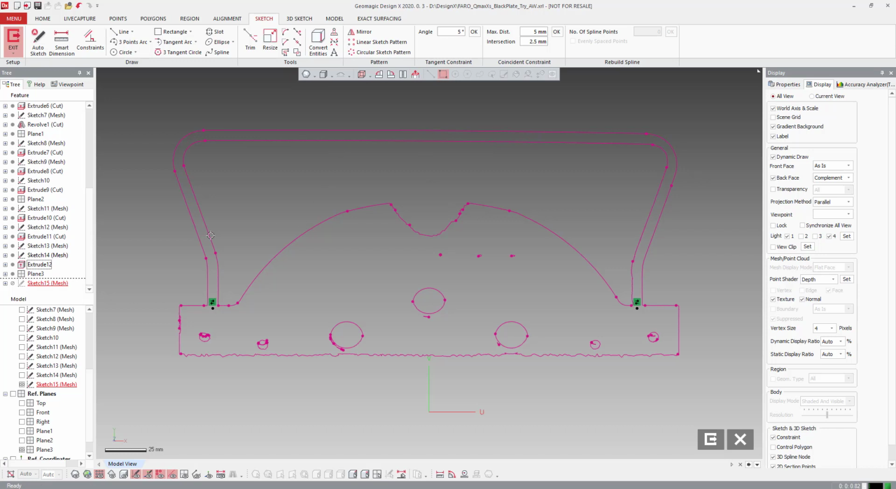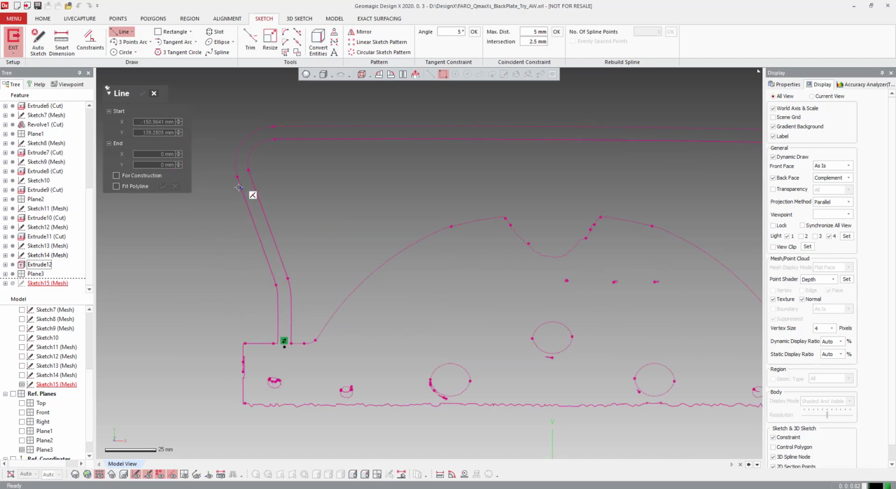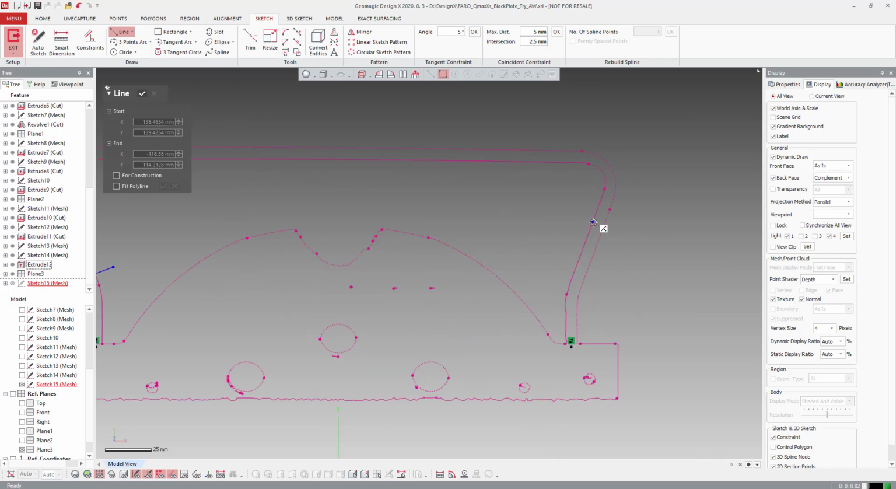And let's come in and get this guy here. So these, again, let's just check these lines here. We'll come in and see what angle these are at. Let's check the inside of this one here.